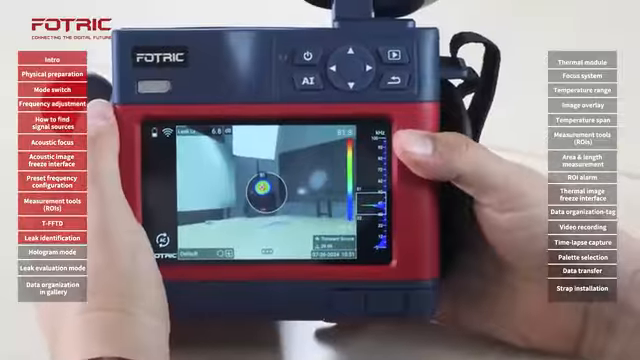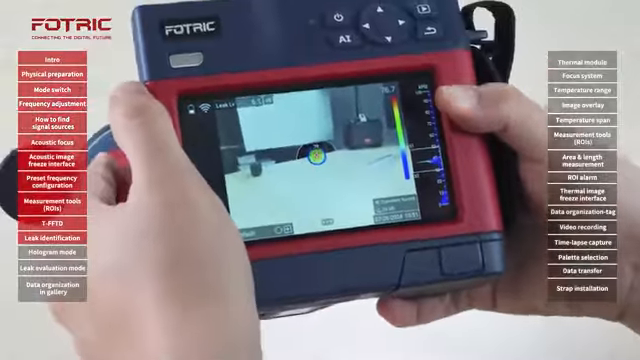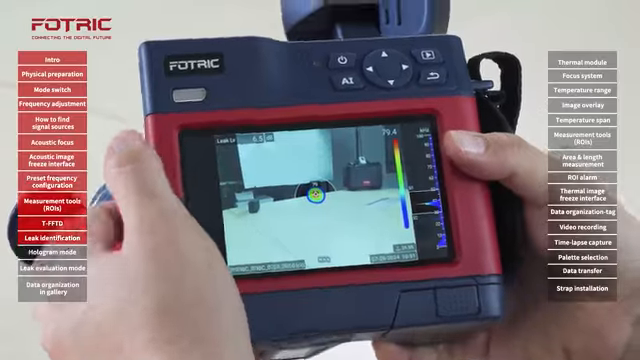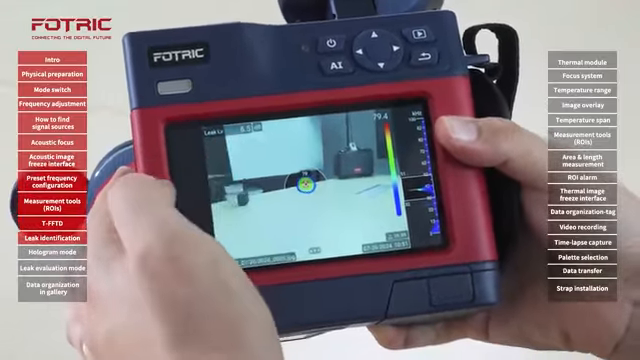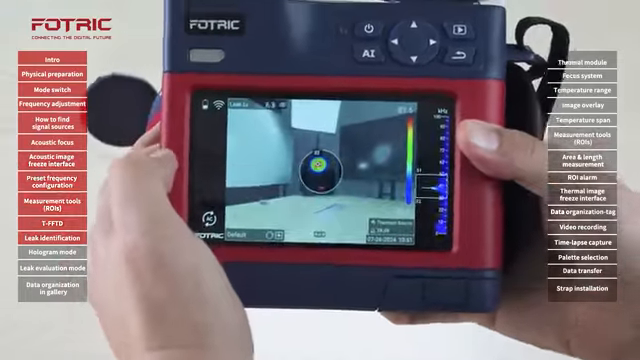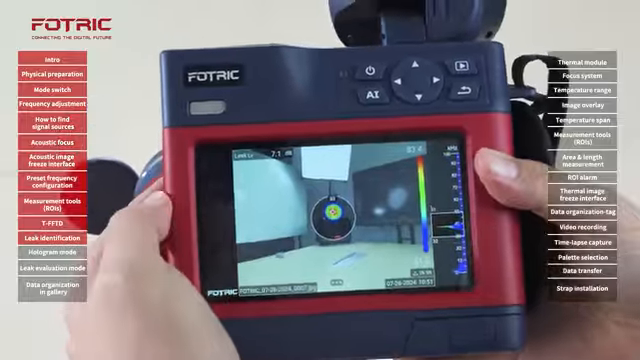So I can analyze that one or the second one. That way I can take a picture of this one with a given decibel value that will determine my leak level, save it, and then focus on the second one, which has a different intensity and a different leak level.